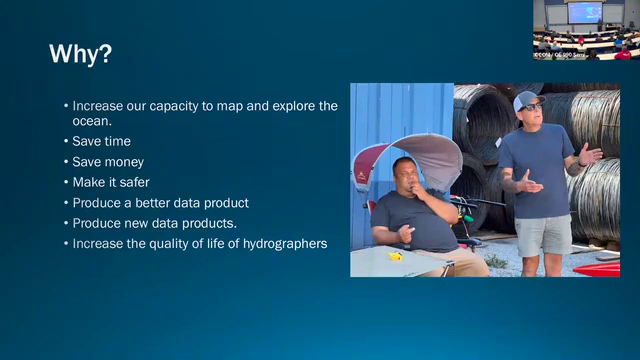So why do we do this? We do it to increase the capacity to be able to map and to do marine science. This is Rob explaining this to John. We hope that will save time, and we think it will save money, in part because it increases our capacity to do all of these things.